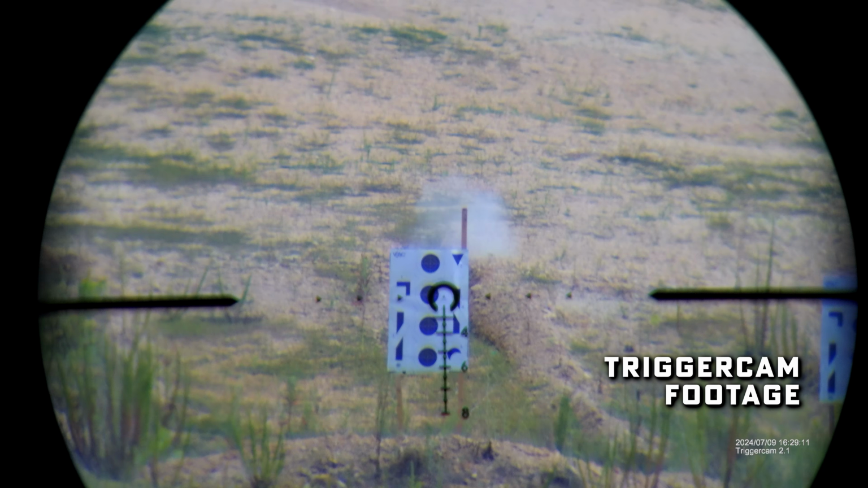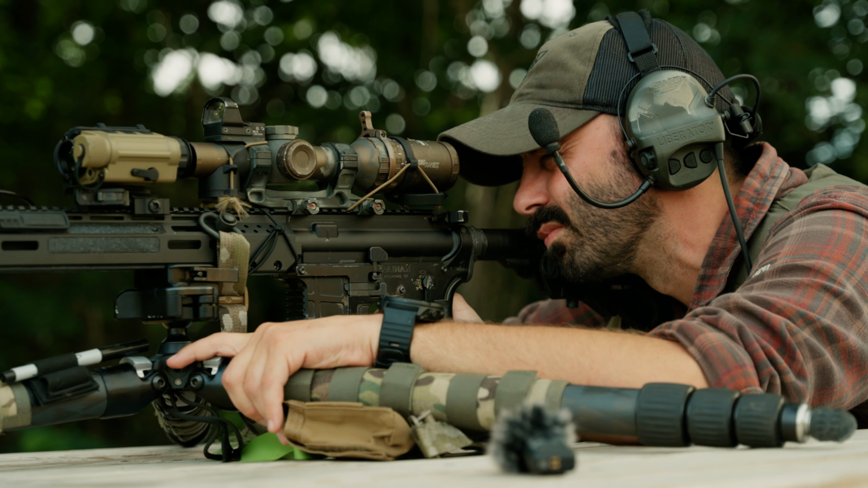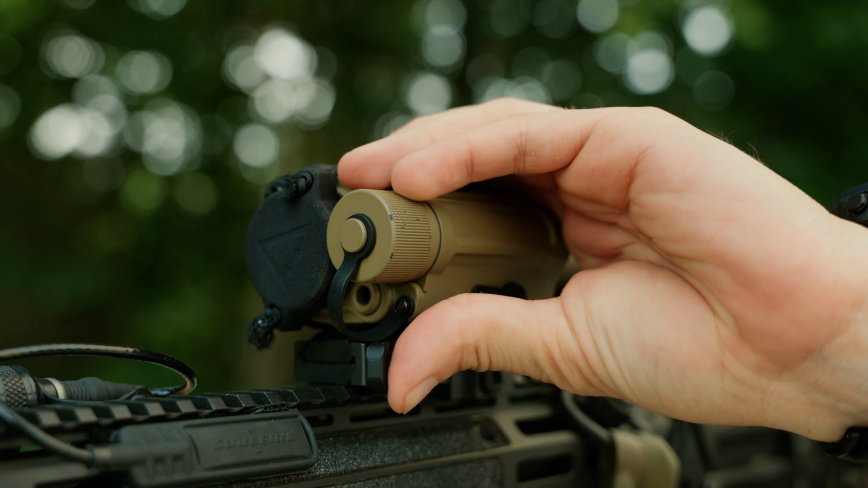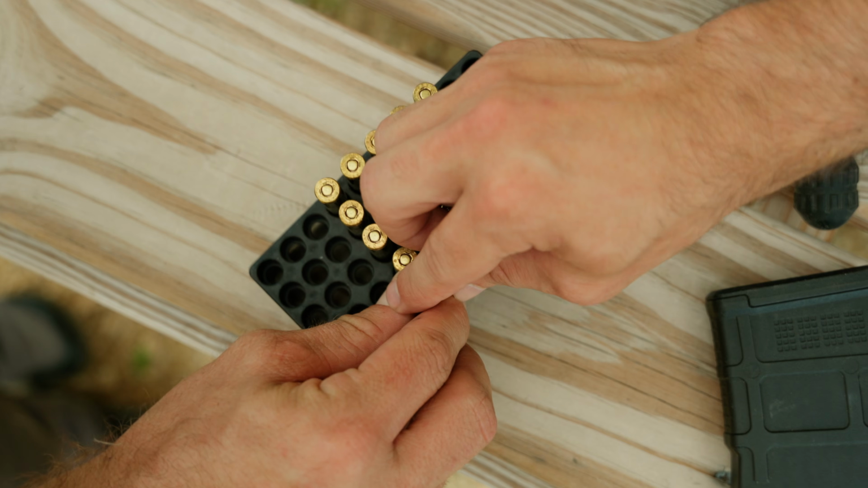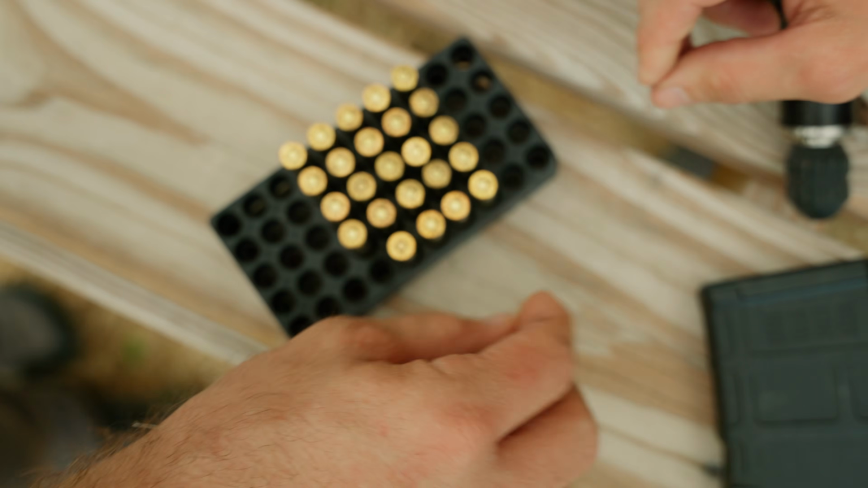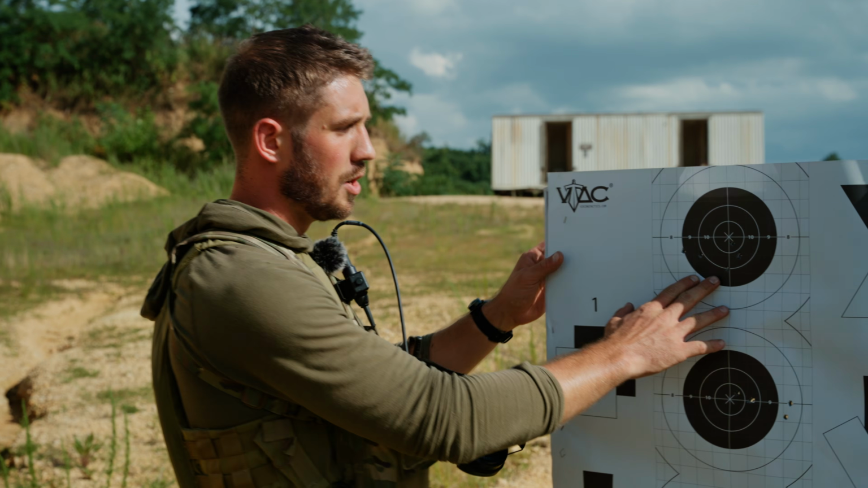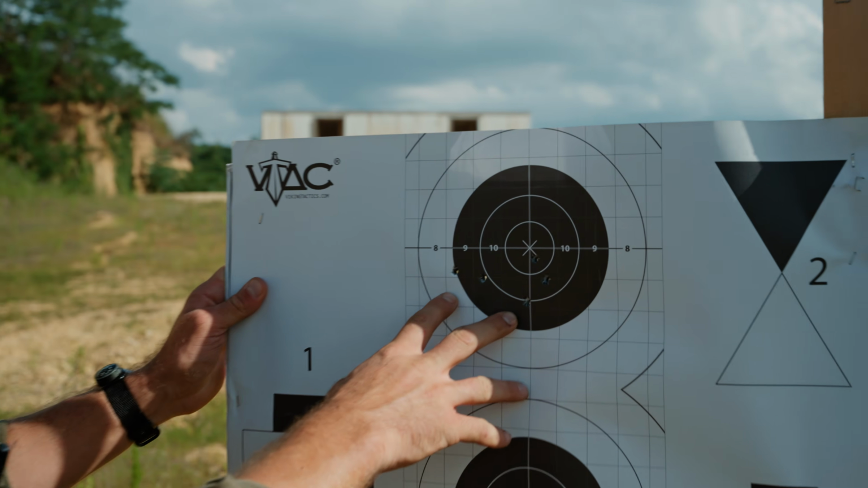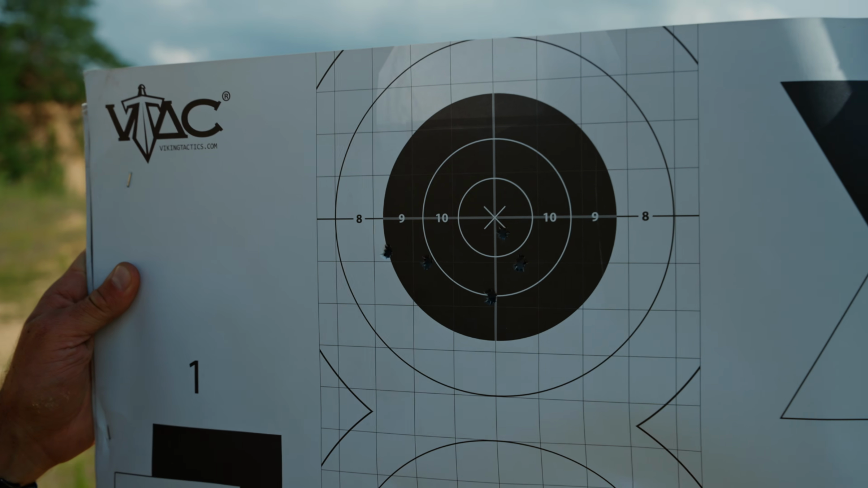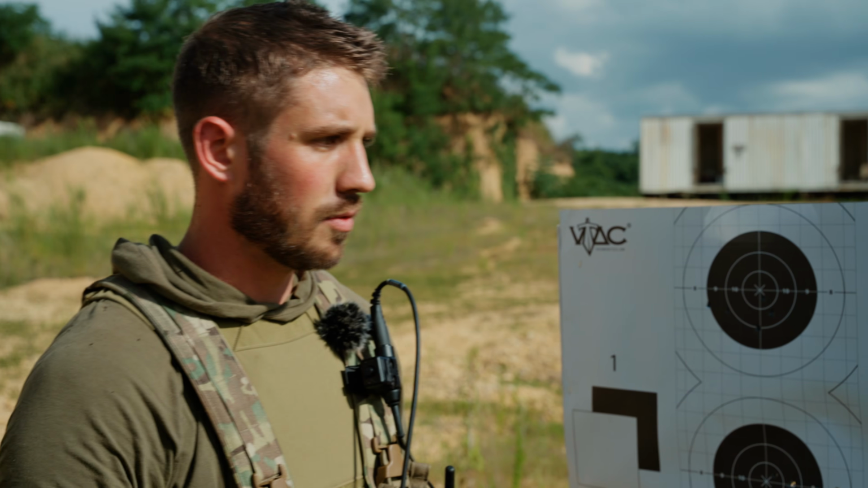We shot 3 groups of 5 at 100 yards after confirming that everything is zeroed. We took the thermal off after every time. The ammo that we were using is Mark 262, 77 grain, Black Hills OTM, and the groups that we got are pretty interesting. So here's the results. No thermal. We had this group of 5. It's also worth mentioning that we have a tornado warning this evening, and there is quite a bit of wind out here that's gusting at different rates.